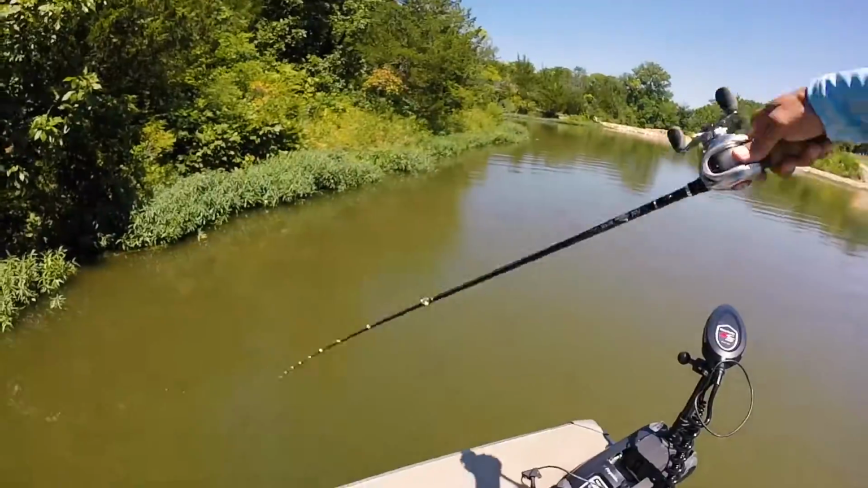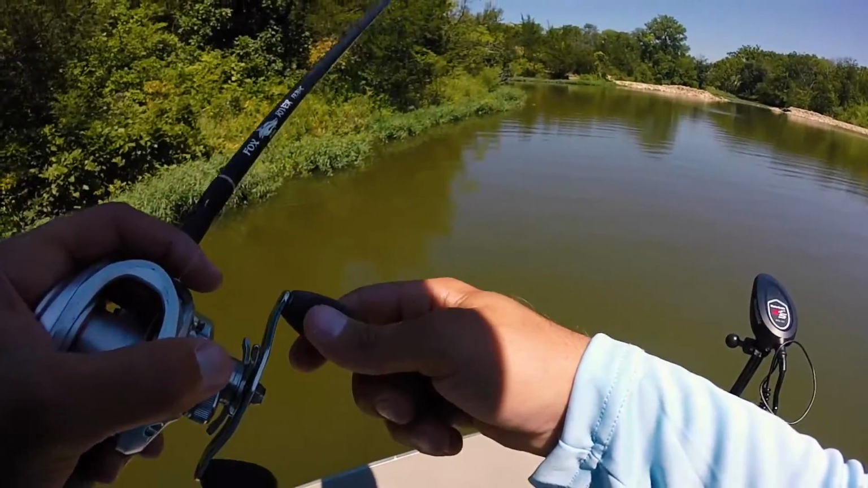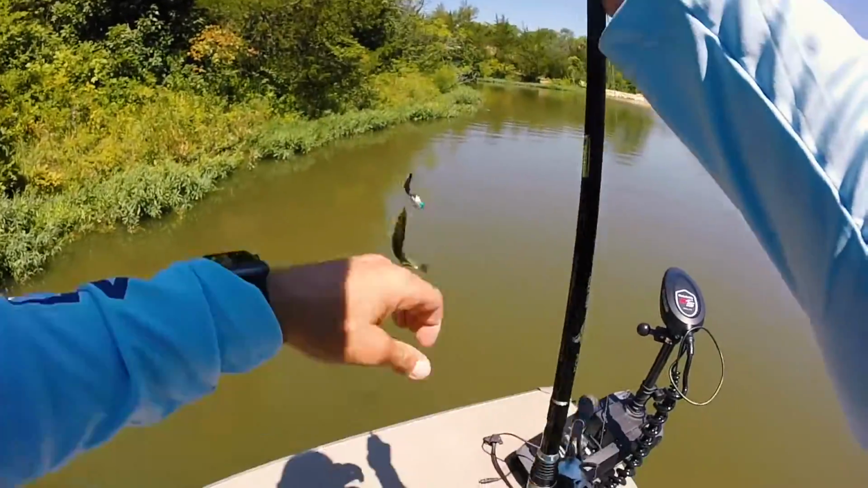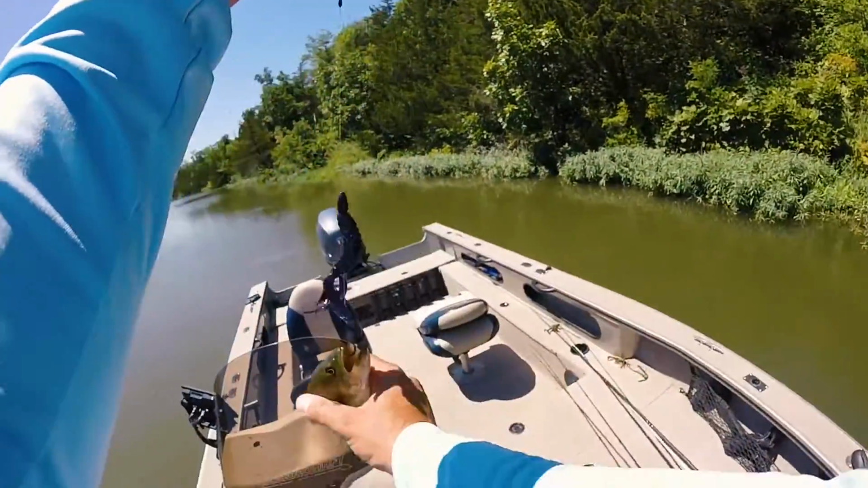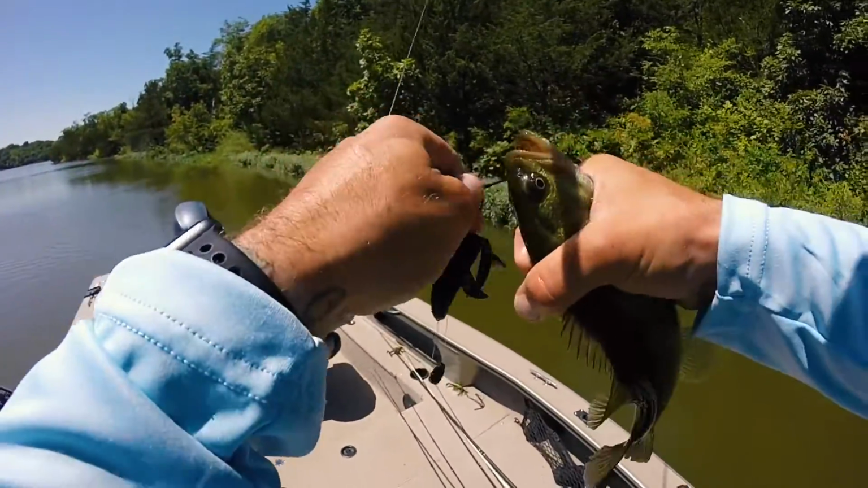Cool. There we go. Okay. I just came to this little cove back here, this backwater situation. Water's a lot dirtier, but it's still deep.